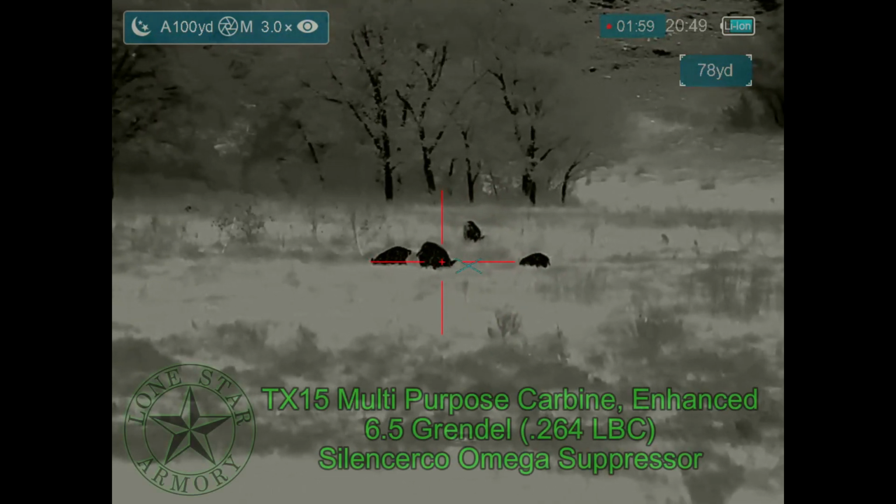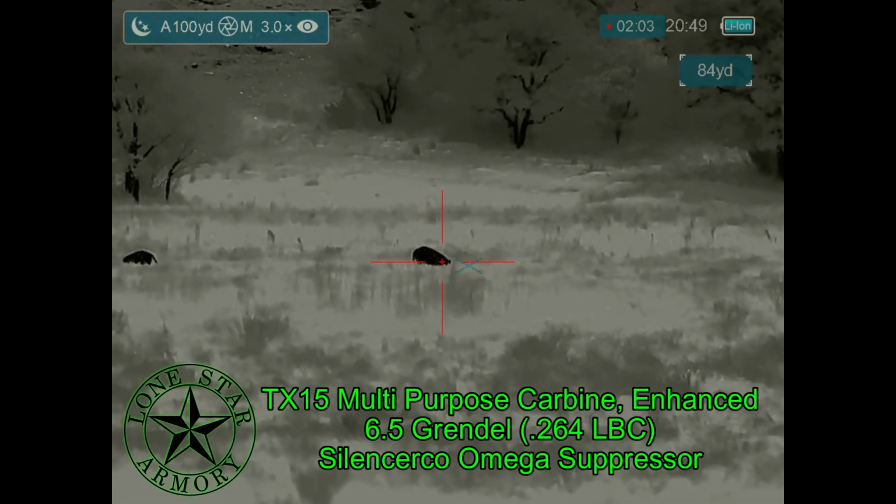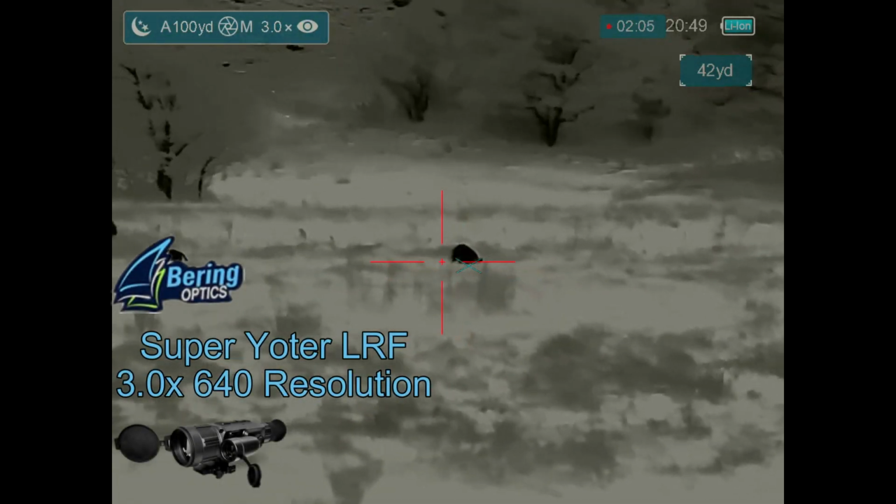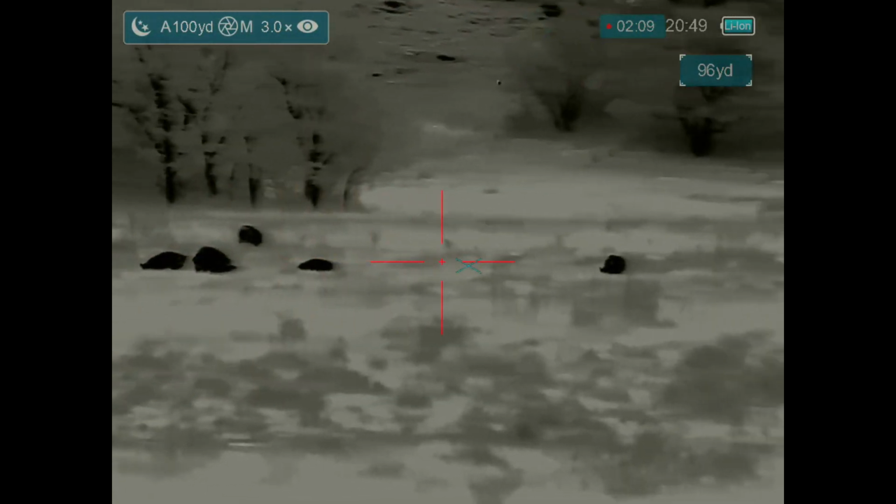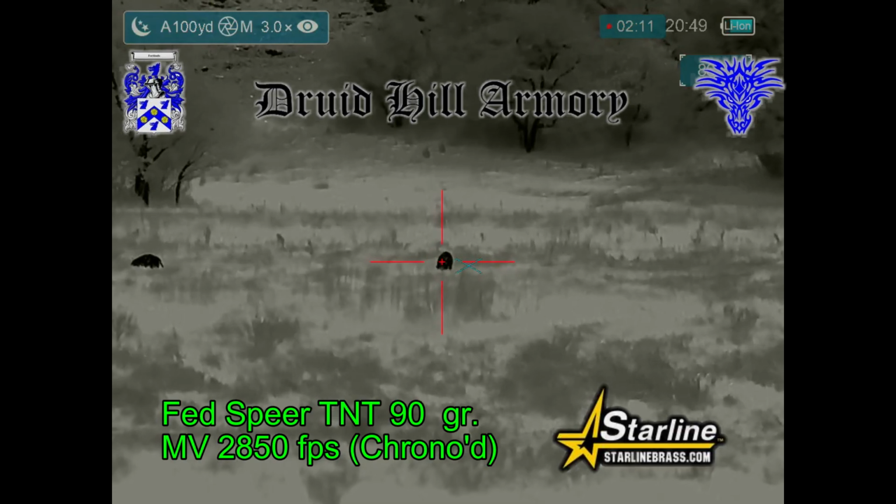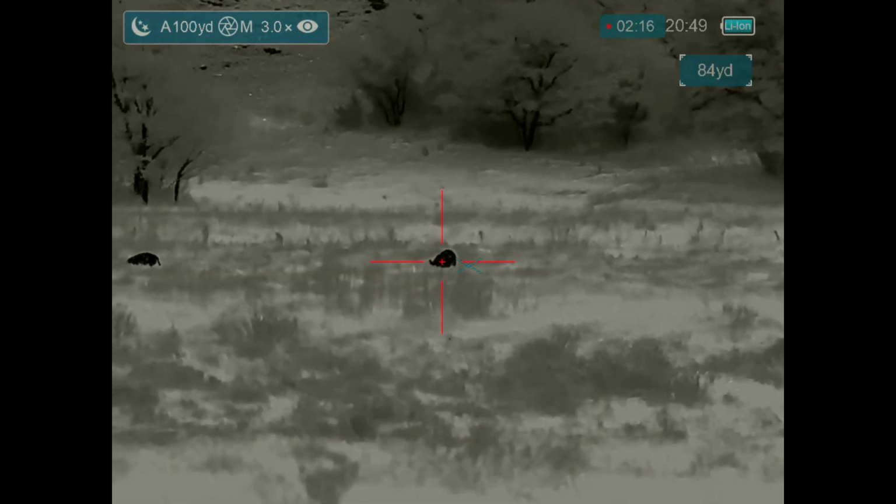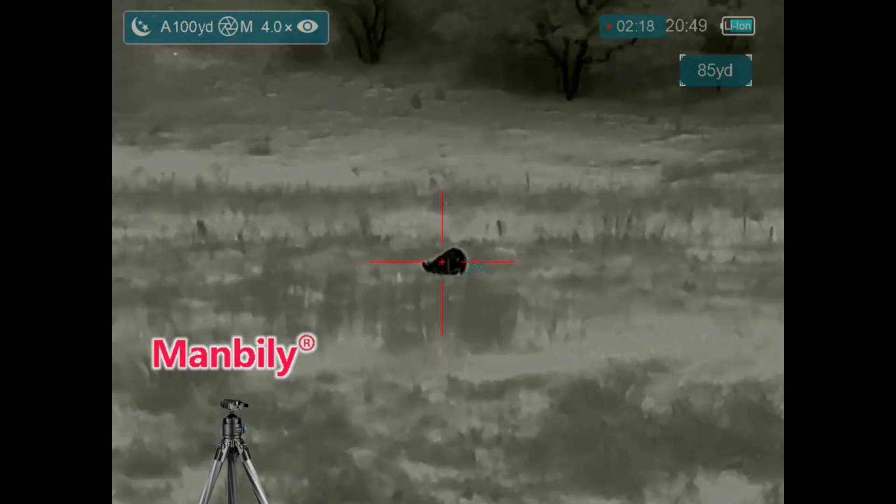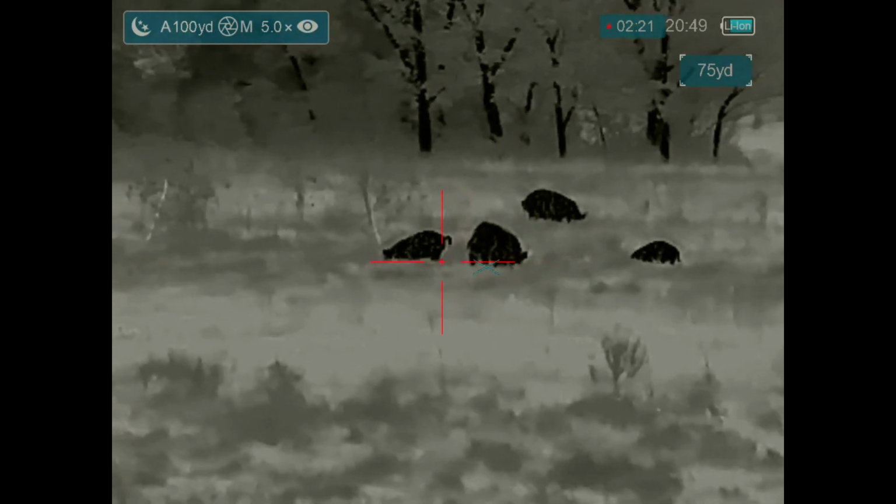I'm going to be shooting my Lone Star Armory TX-15 Multi-Purpose Carbine Enhanced in 6.5 Grendel, on top of which I've got mounted a Bearing Optics Super Yoter LRF that has done very well for me. And I'm going to be shooting Spear TNT 90 grain bullets loaded by Druid Hill Armory in the Starline Brass, and I have everything set up on my Mambly tripod. Wind is blowing